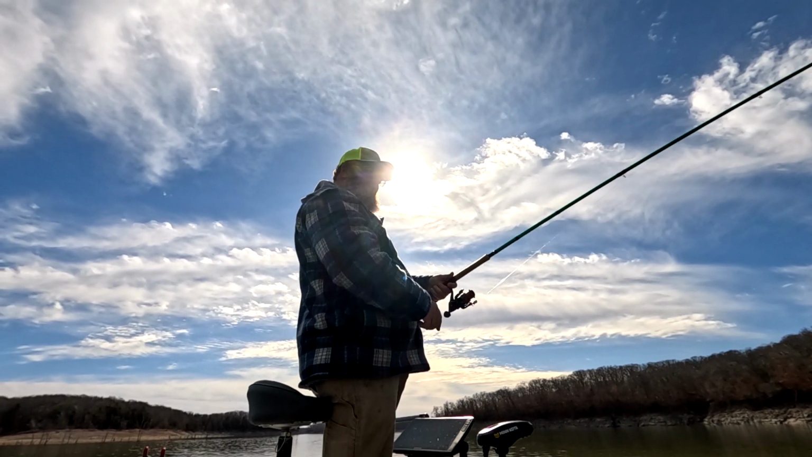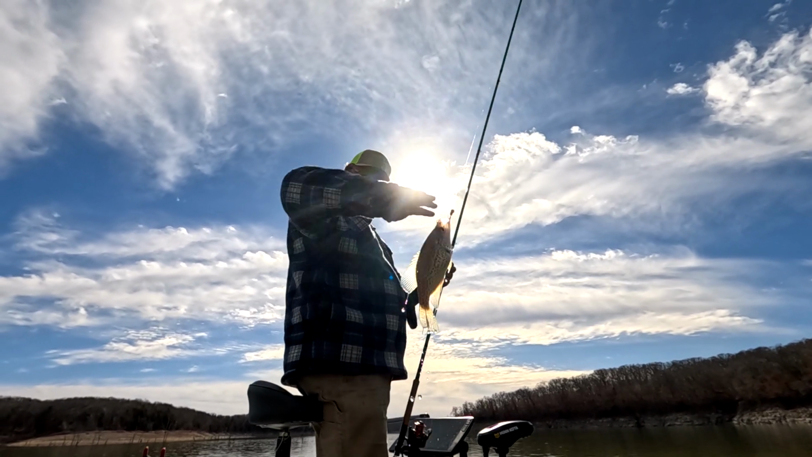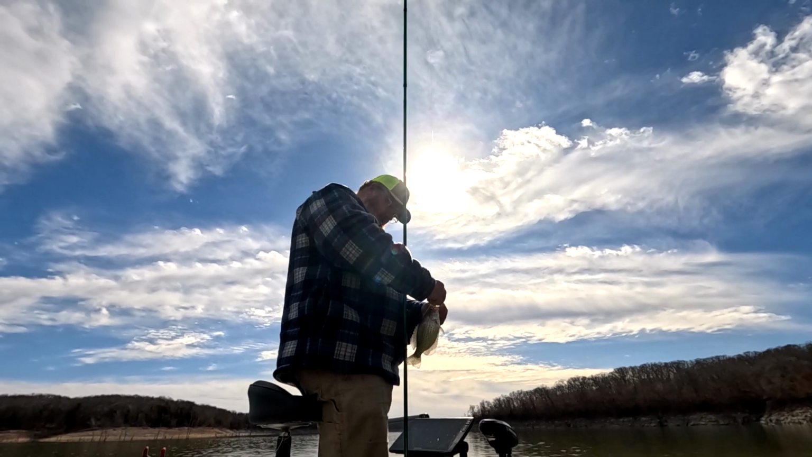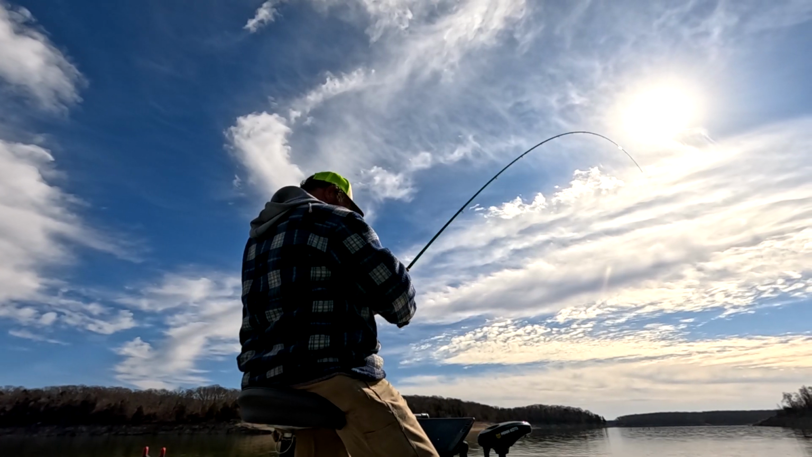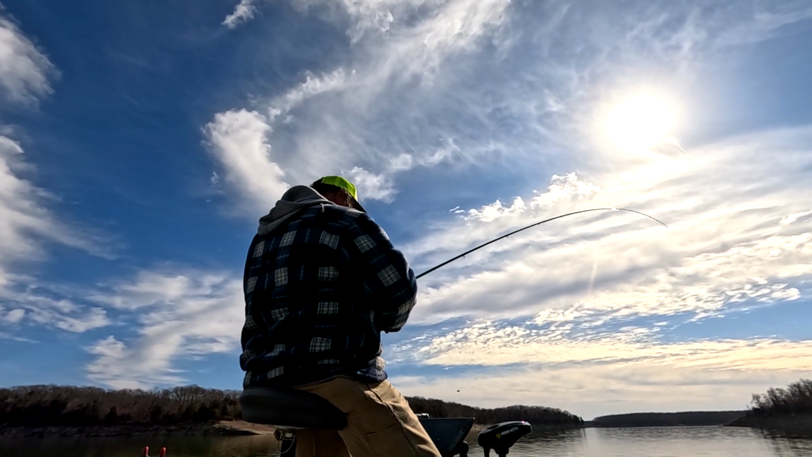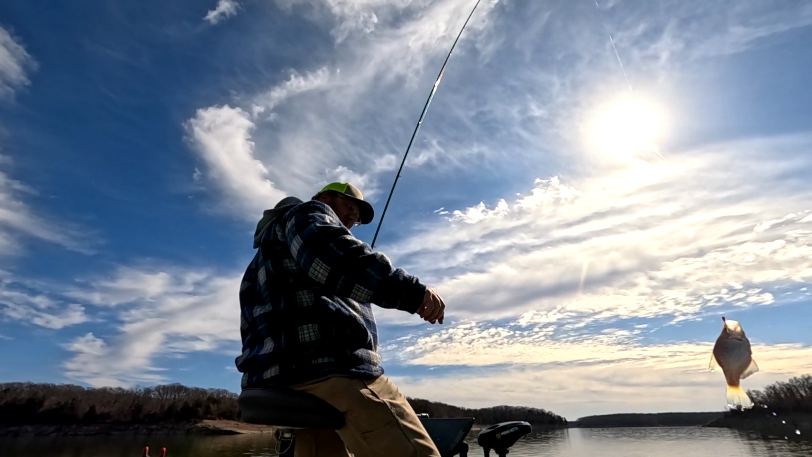Got a good one. Looks, seems like, yeah, a good one. Another 10 inch or 10.5 inch fish. Good one. Real good one. There we go. Nice 10 inch.